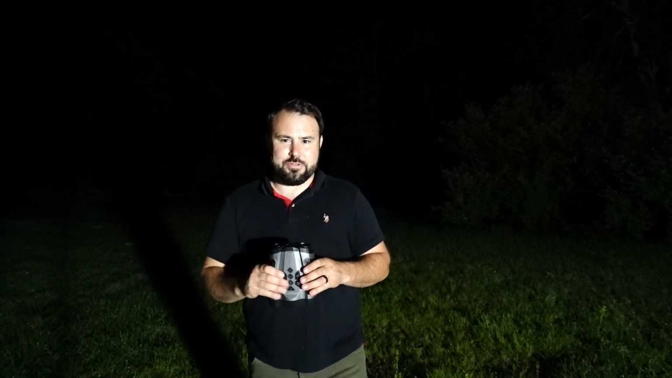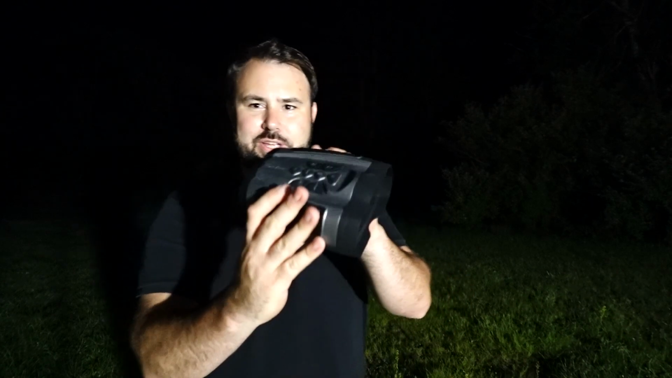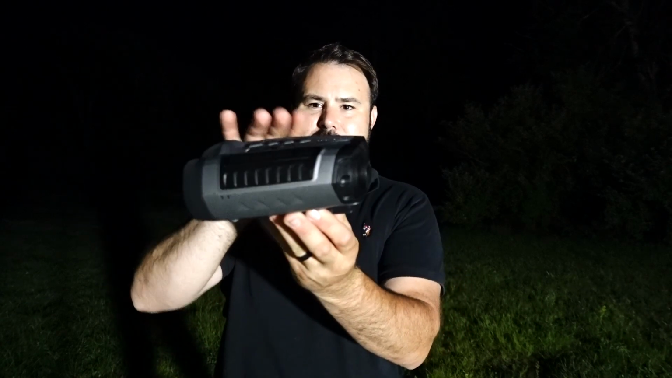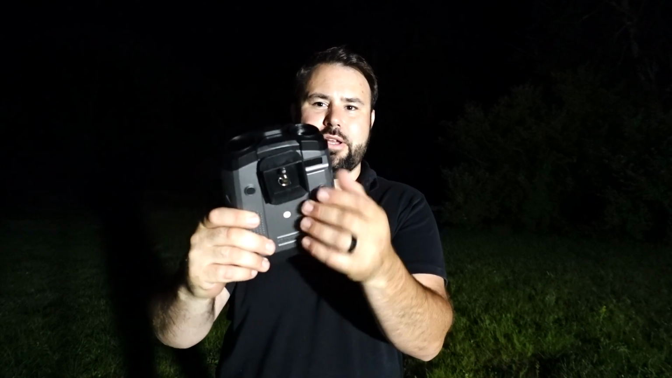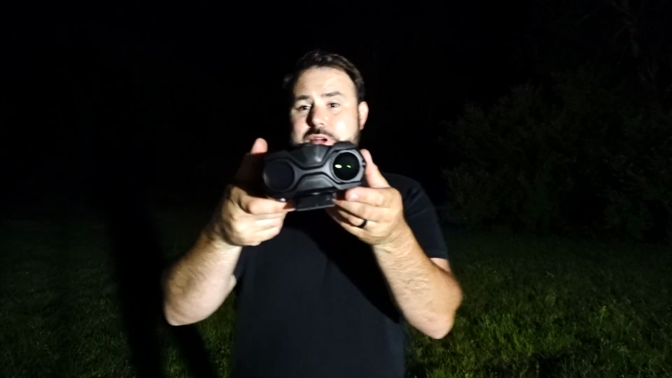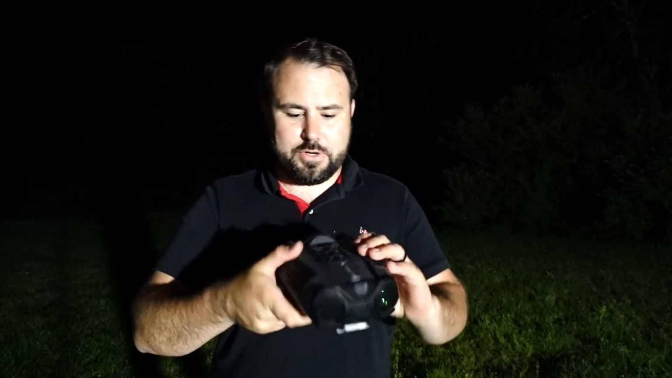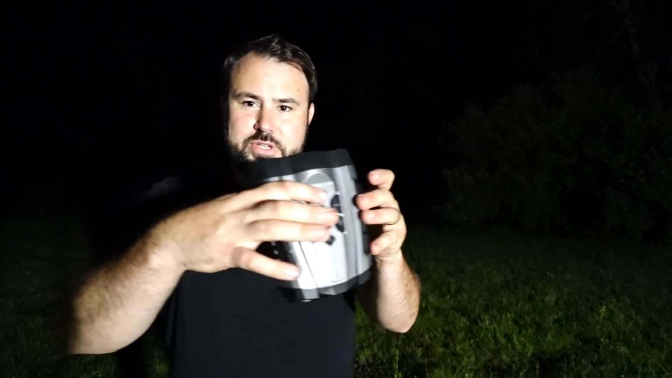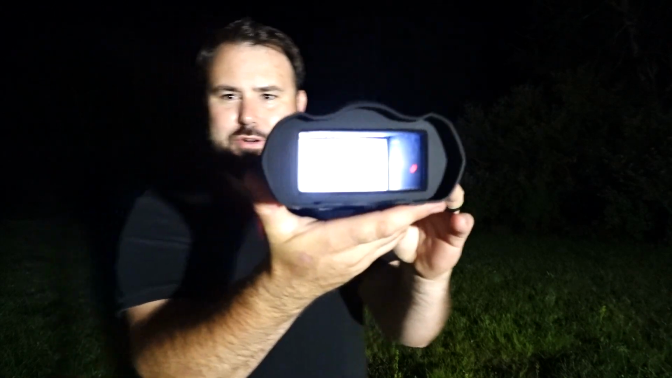Now, what we need to do first is take a quick look at just how good these look right through here. They do have a tripod mount, and I have that right there. First, I'm going to press and hold this button right here, and that's going to turn it on.